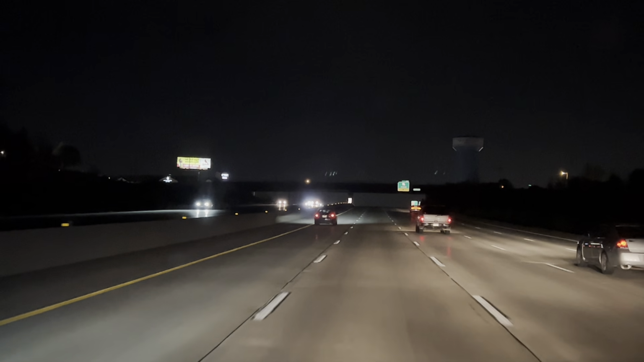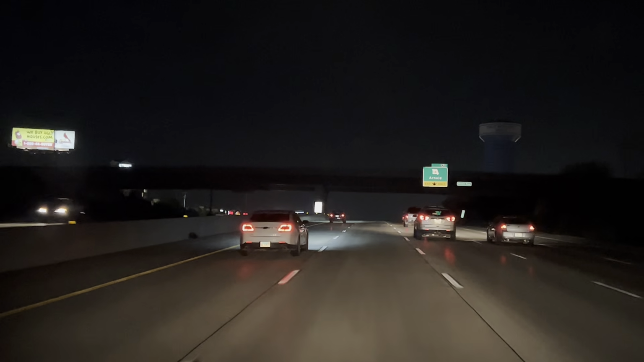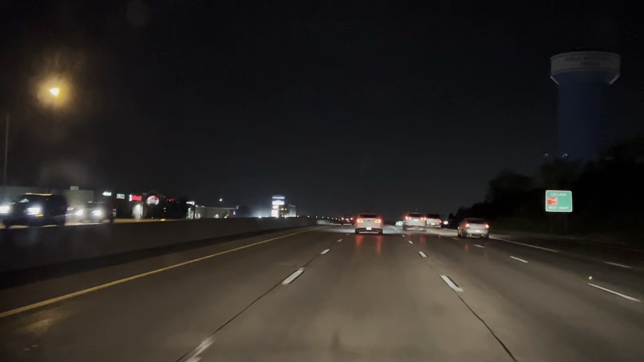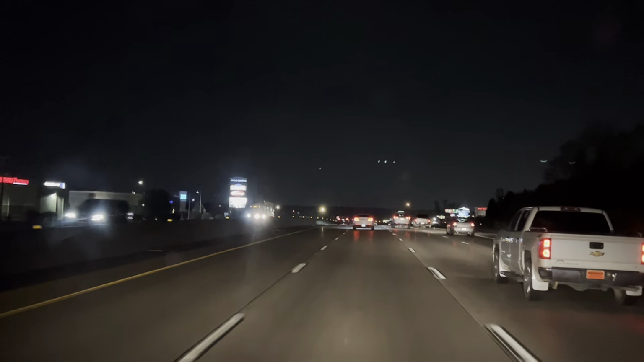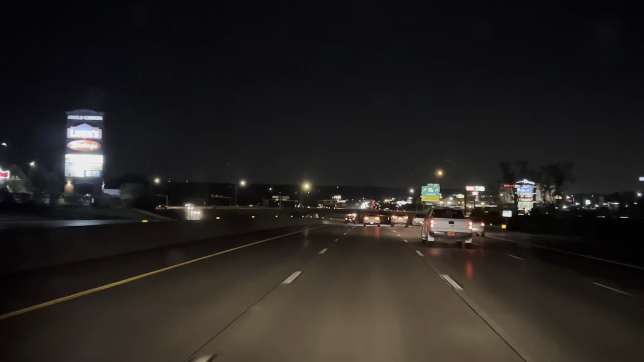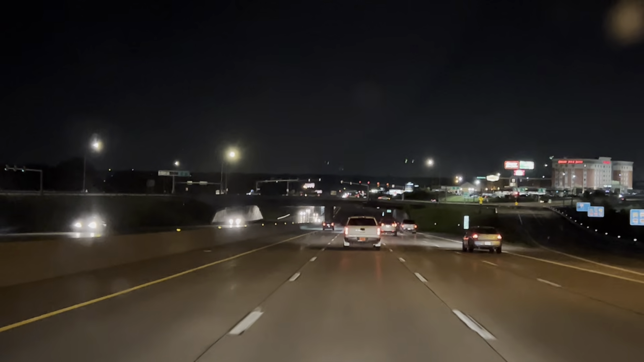So we're on the south side of St. Louis, heading northbound on 55. We'll be in St. Louis briefly. Continue on I-55 north for 16 miles. So we're exactly 16 miles from the center of downtown St. Louis. You can see there's already suburban sprawl here, malls, shopping, all the good stuff you'd expect in the suburbs.